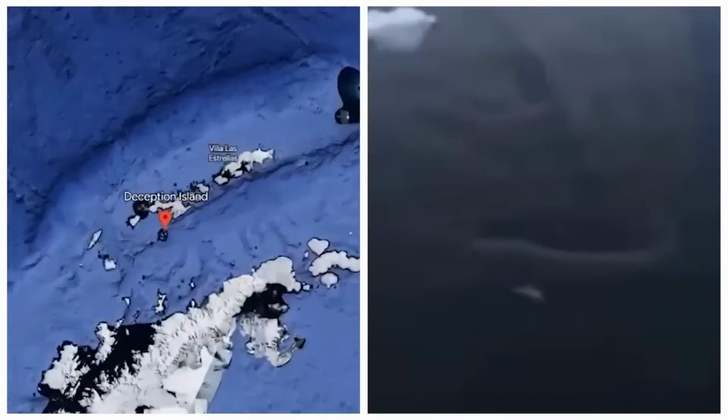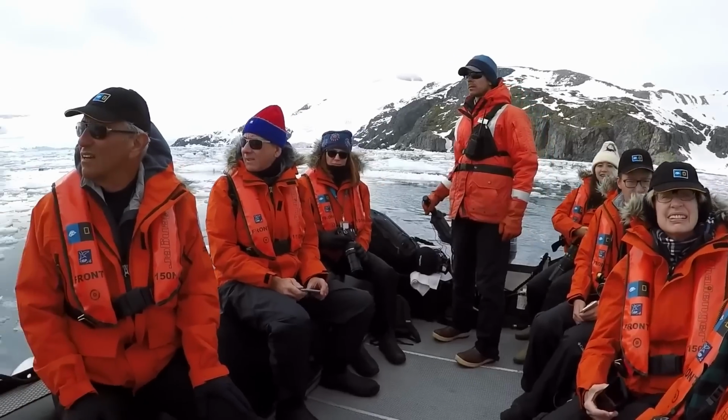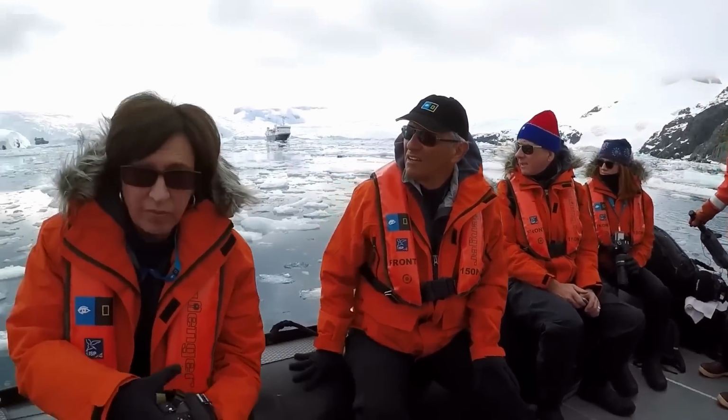Antarctica sea monster shock. A shocking video shows a huge sea creature on Google Earth near Deception Island in Antarctica. Many people who visited the island looked really scared. You could see how scared they were just by looking at their faces. This shows that there might be a mysterious and scary monster on that lonely island.